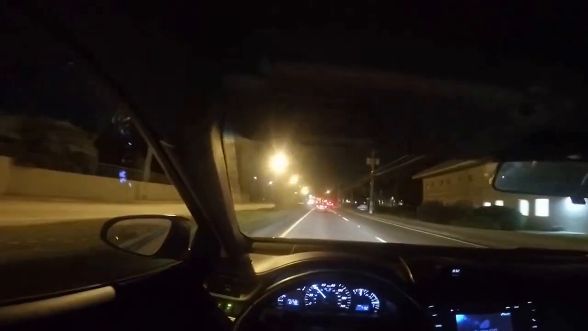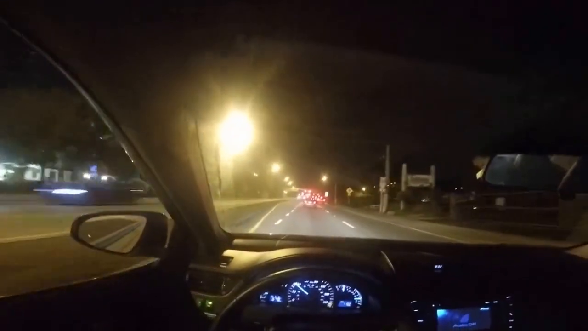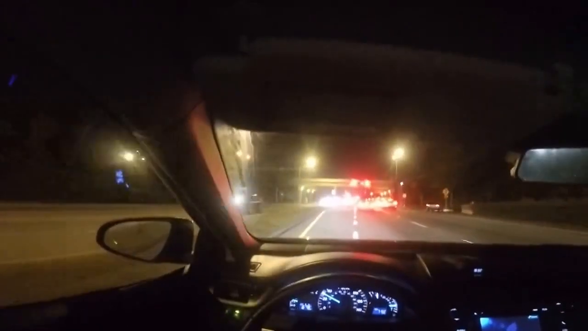Much slower than my Land Rover, I'll tell you that. Much slower than the Jaguar I drove as well. But what do you expect? This car doesn't even make 200 horsepower. Doesn't even have 200 foot-pounds of torque. Actually surprised it moves this decently for being such a weak engine. But it's an economy car, it's not a race car.